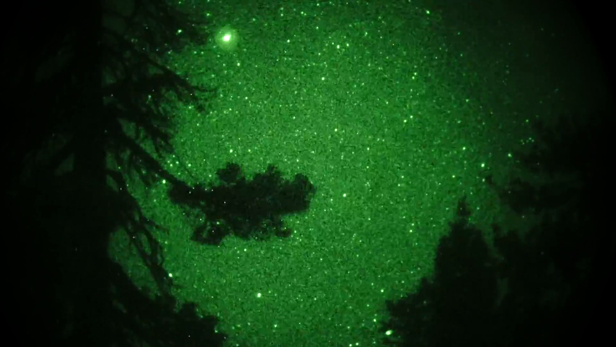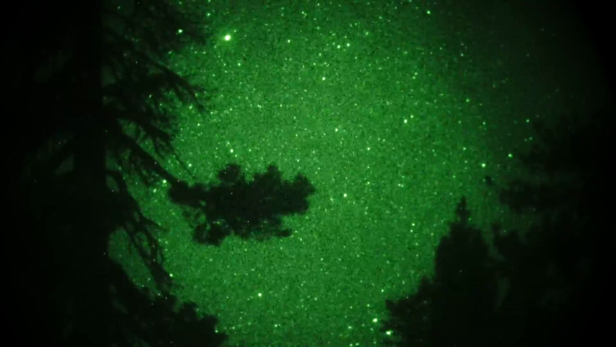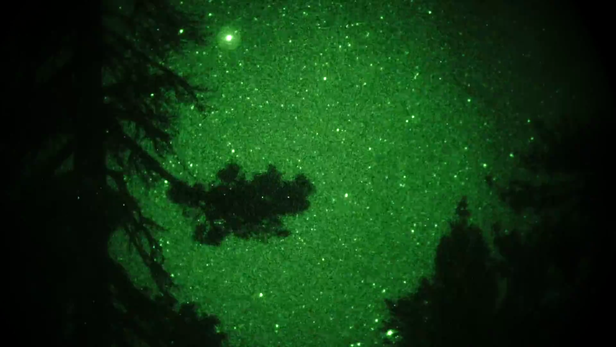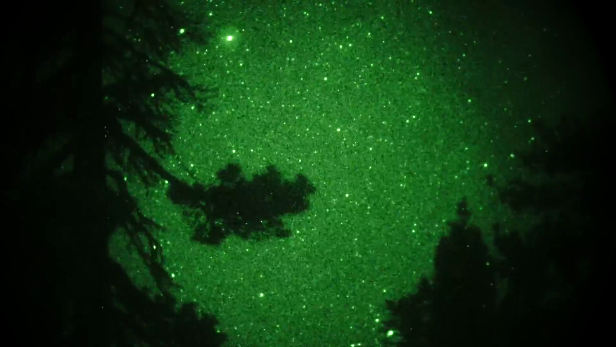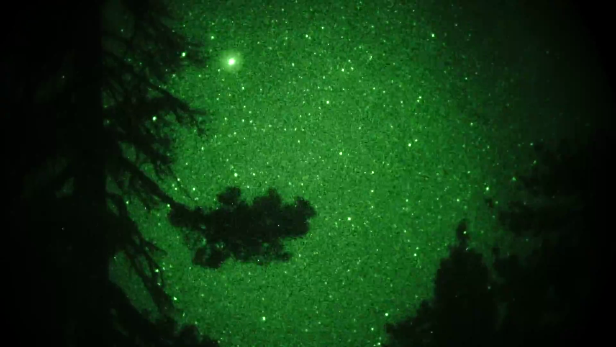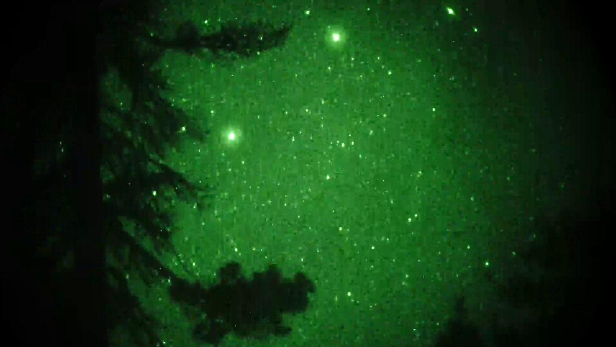Alright, this is take 2 of 6x view through Gen 3 thin film night vision. I've got a Sony A7S camera connected to my Gen 3 night vision device. Camera setting is 1/60th of a second shutter at the moment, ISO is 22,000. We have a 6x lens, 160mm f1.7.